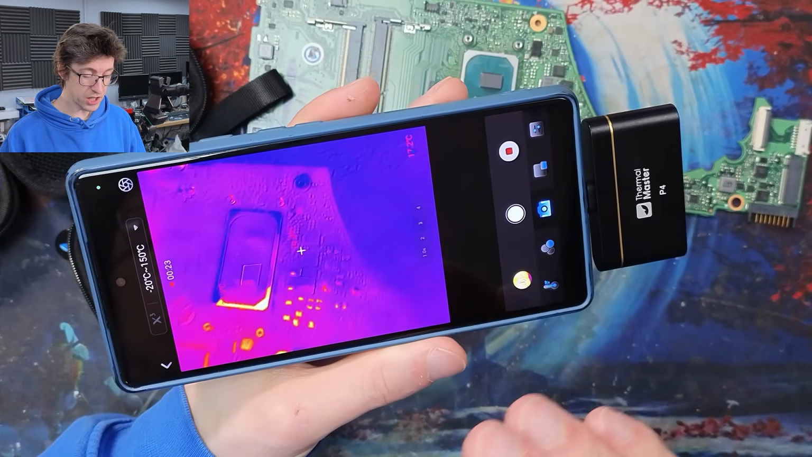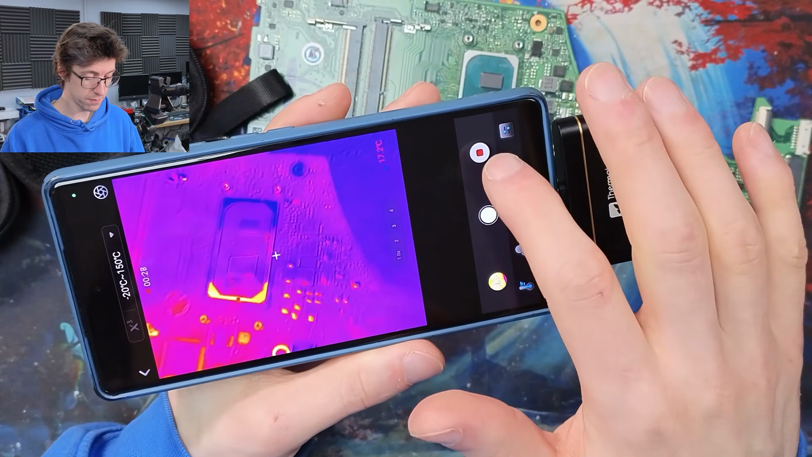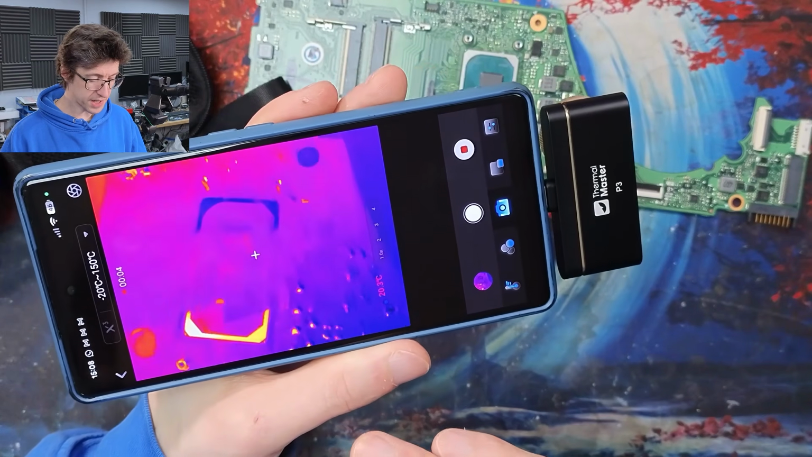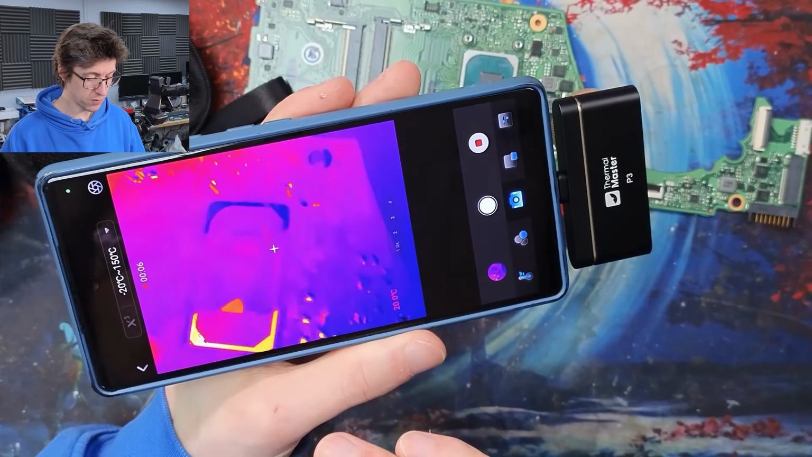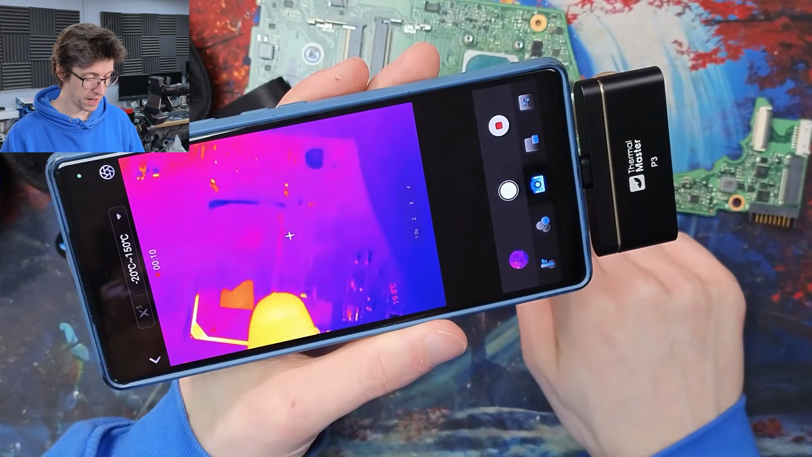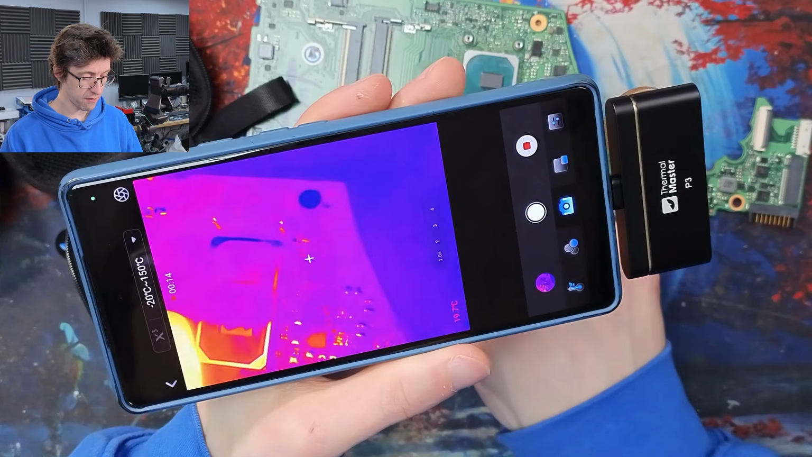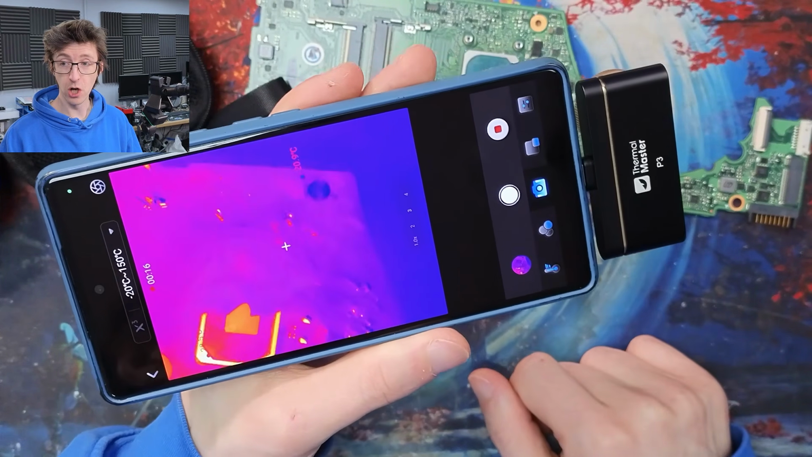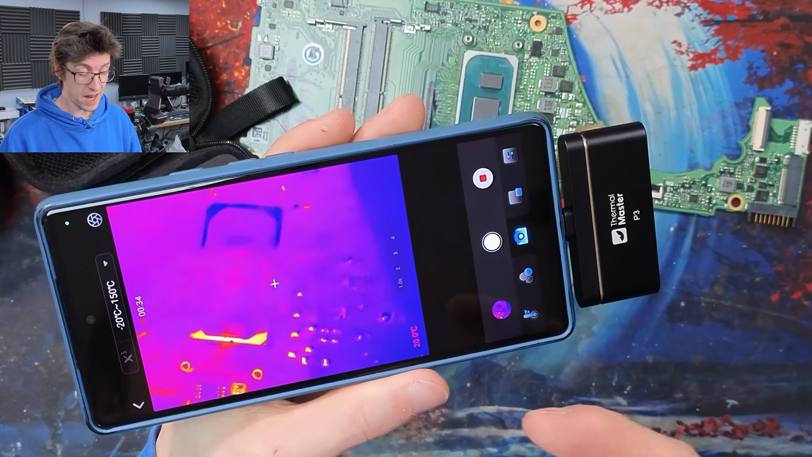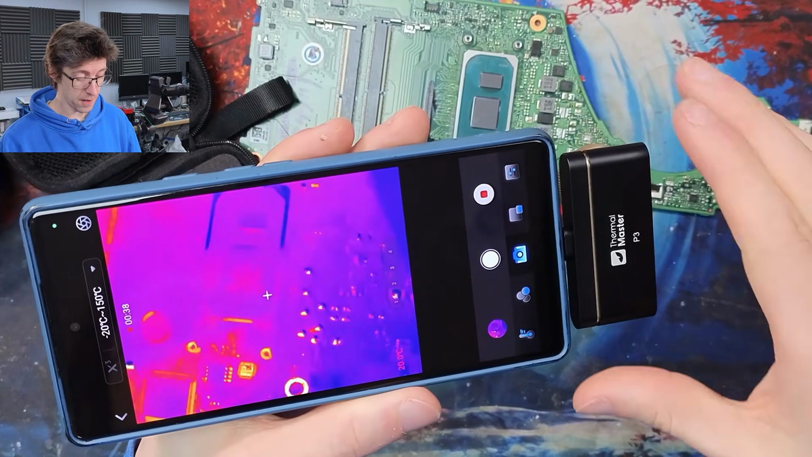So let's quickly swap this over to a P3 just so you can actually see the comparison shot. So now with the P3 we're seeing just purely infrared only, and we do still have some distinctive lines where we've got reflections and stuff like that, but you'll notice that all of the detail in the flatter area is now all gone. So that's the big advantage of the dual vision mode that we get from the P4. So let me just switch back to that now and we'll explore it further.